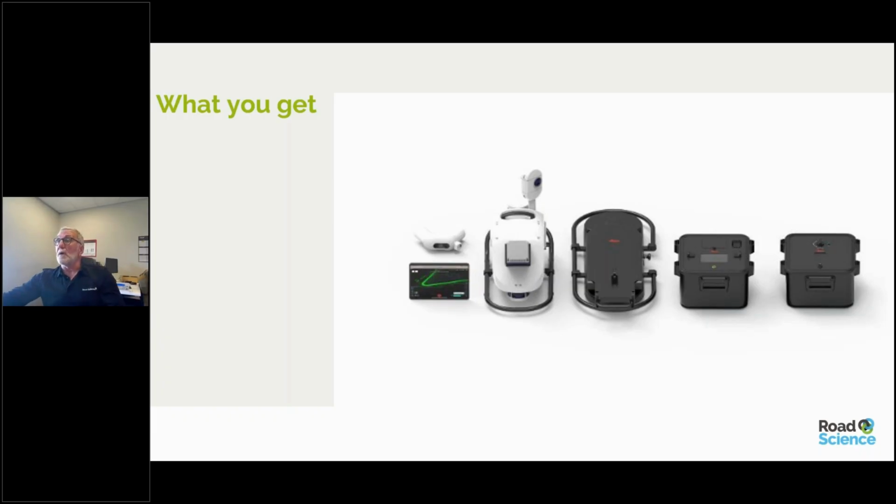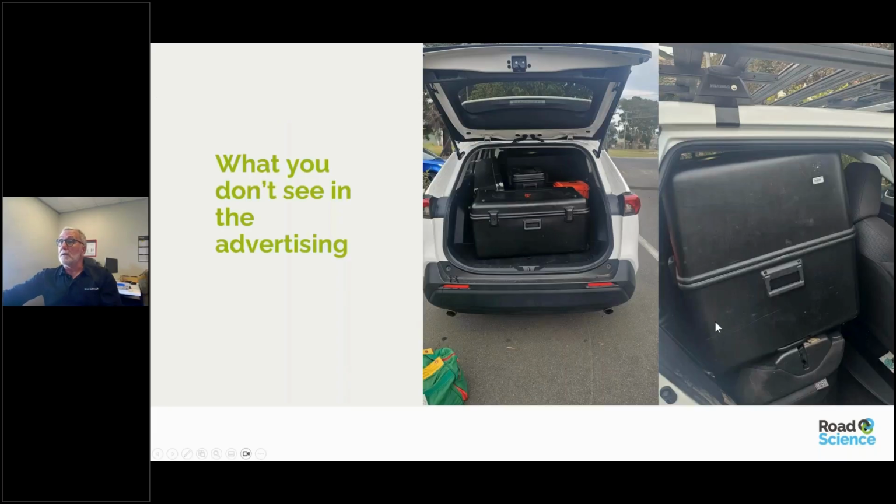In my case, it was much harder because I still had all the boxes. So this is what you see on the ads, and this is what you don't see in the ads. So the whole system actually came on 2 pallets, where we managed, with a bit of Tetris experience, to get it all into the back of the vehicle with the seats down. So not useful for a small car unless you've got somewhere to store all the boxes.